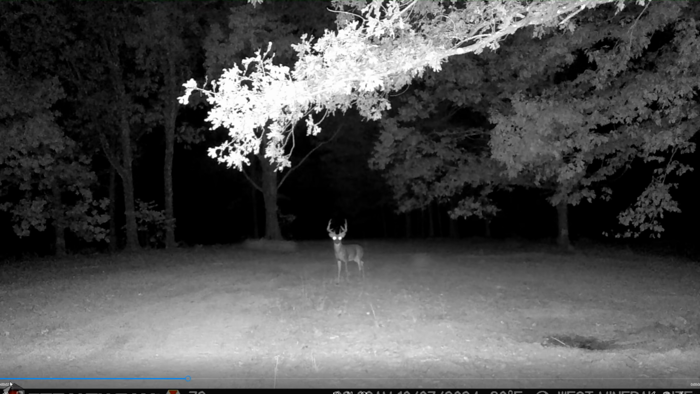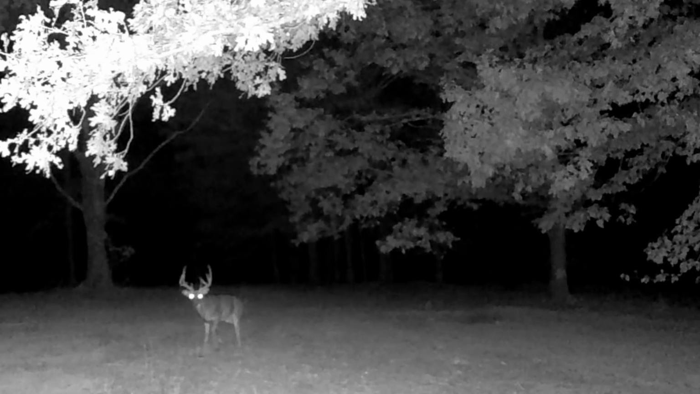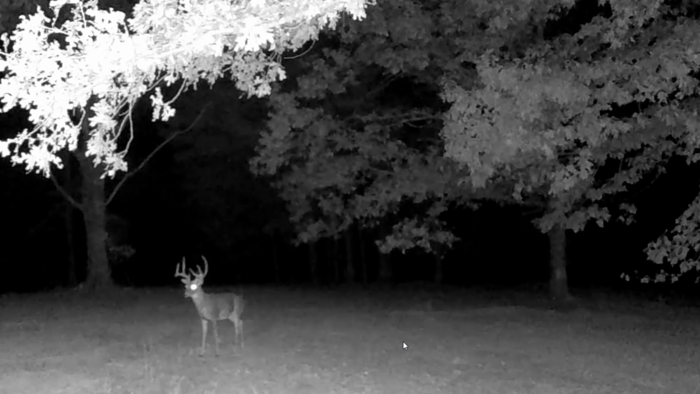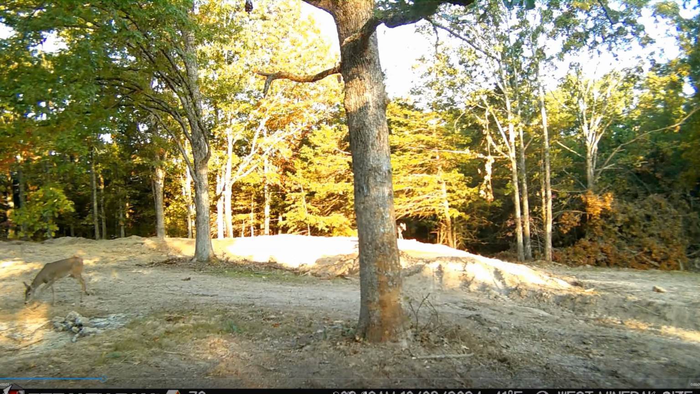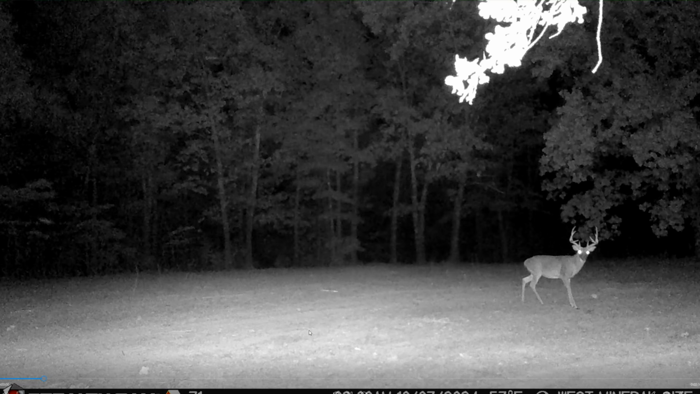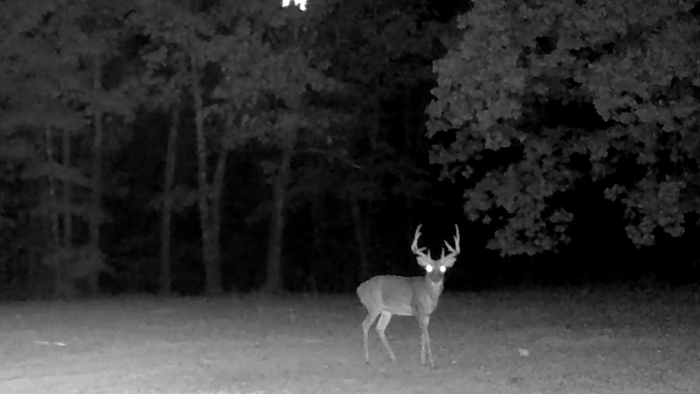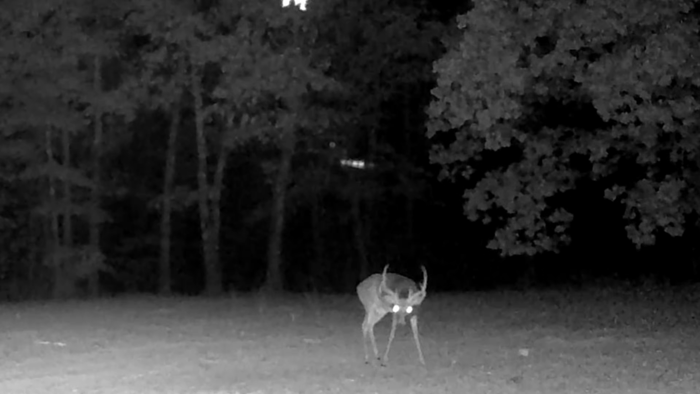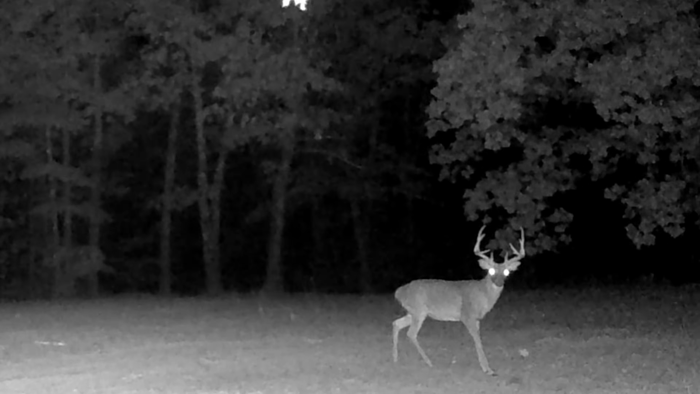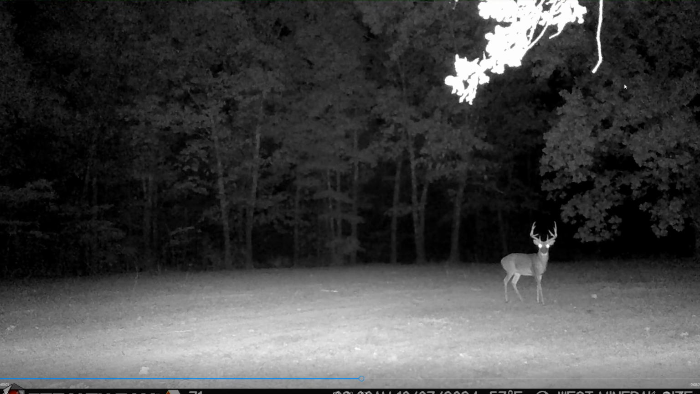Oh yeah, so here is this guy. I had him on camera earlier in velvet on this mineral site. This is a nice buck, would be beautiful on someone's wall. Let me get back to the second one. Here he is again, picked up on the camera. This was a few days before the blind, but this is a nice mature buck, man. I would have no problems putting this buck on my wall right here, none whatsoever.